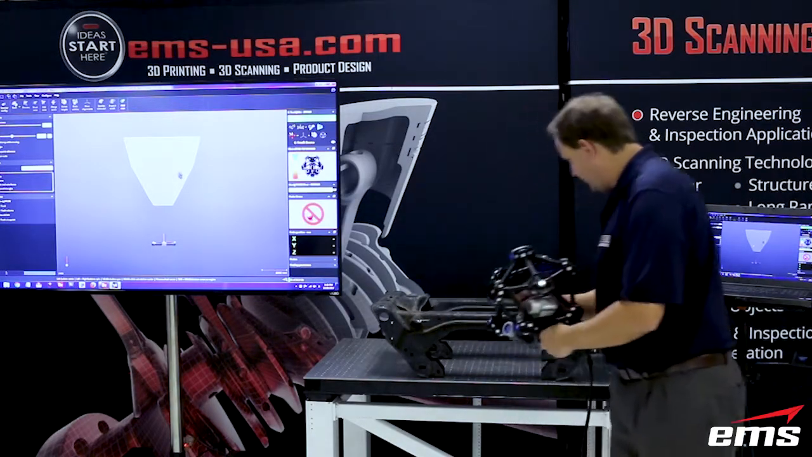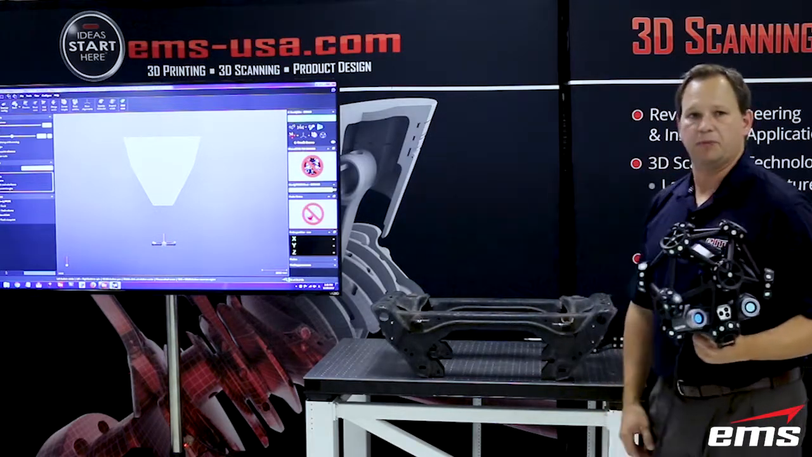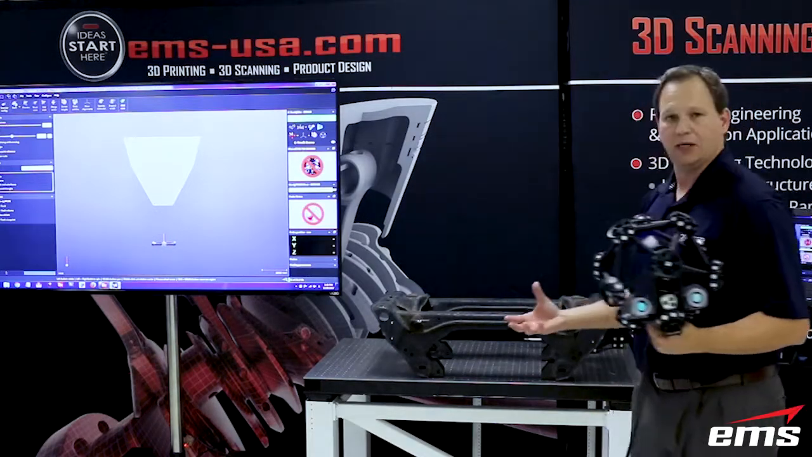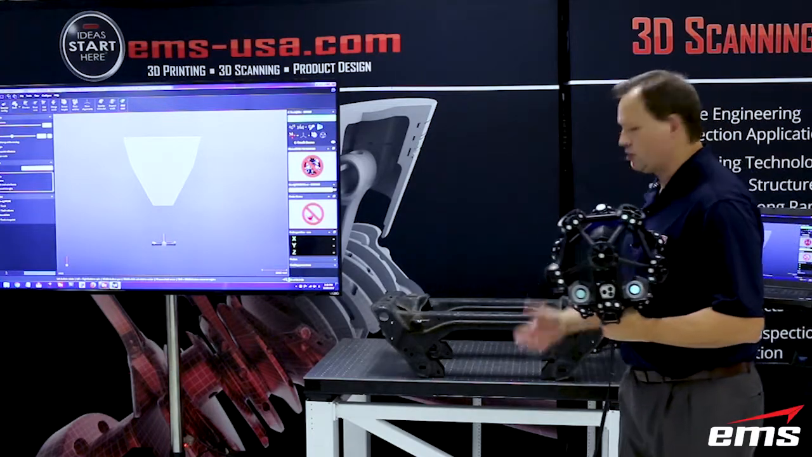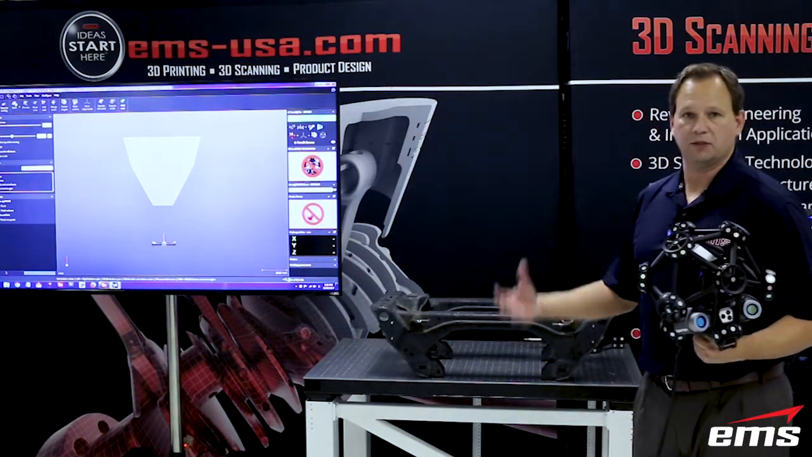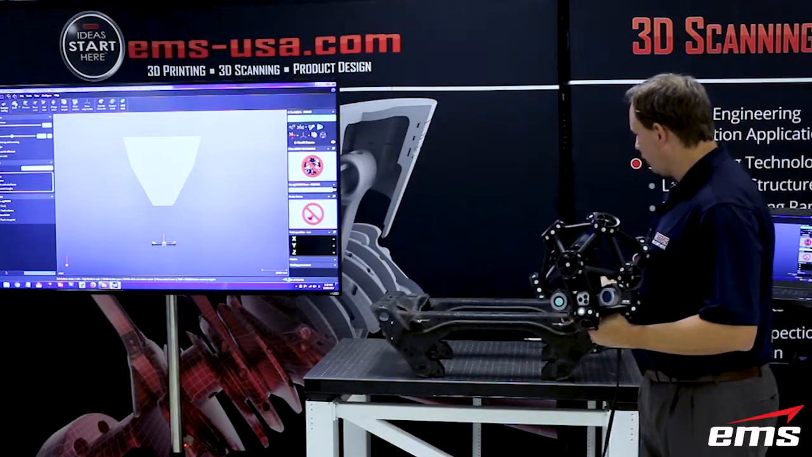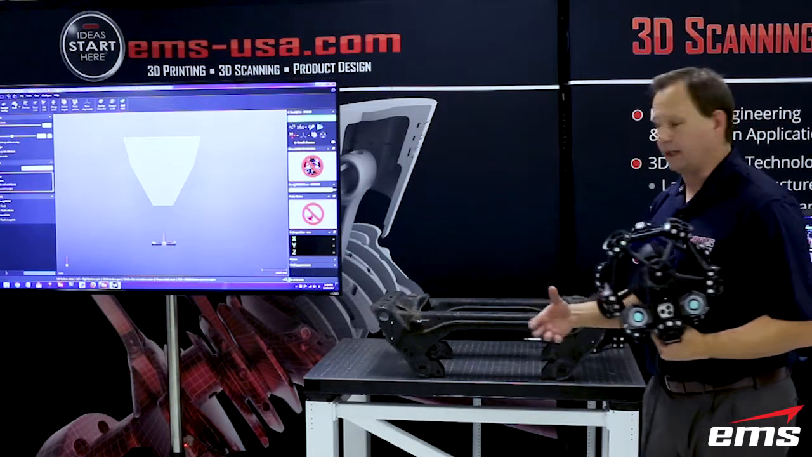Now, what I've got here is a subframe off an automobile, so this would be a very typical type of part we might be scanning or inspecting in a shop floor environment. Again, this could be reverse engineering, or it could be shop floor metrology and inspection. So we'll first do some scanning on it, then we'll do some probing.